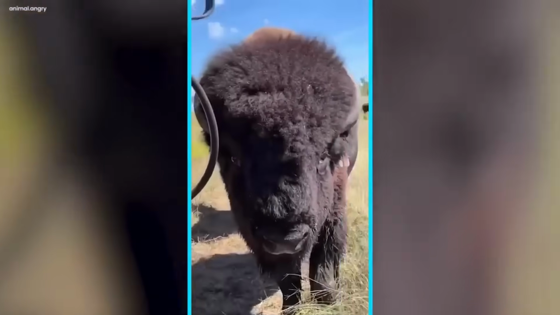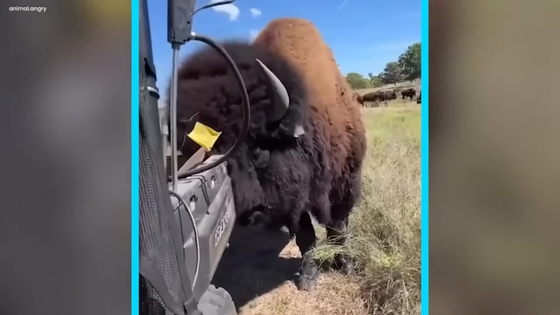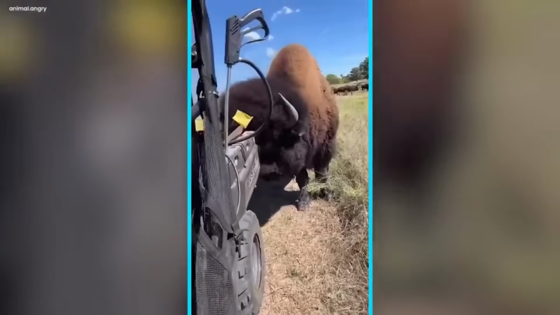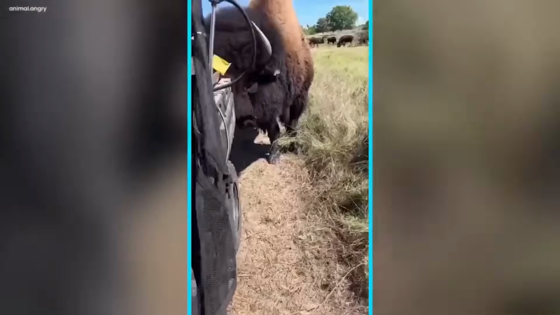The giant black creature's behavior was a mix of riddle and wonder, as if it was trying to figure out the strange object. This unusual encounter between the wild and the mechanical was a testament to the beauty of nature's curiosity and its capability to accommodate and explore the strange.